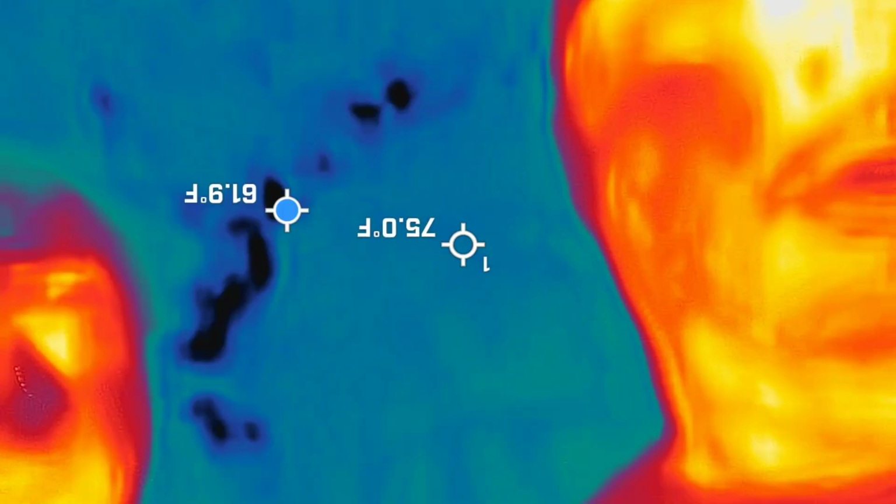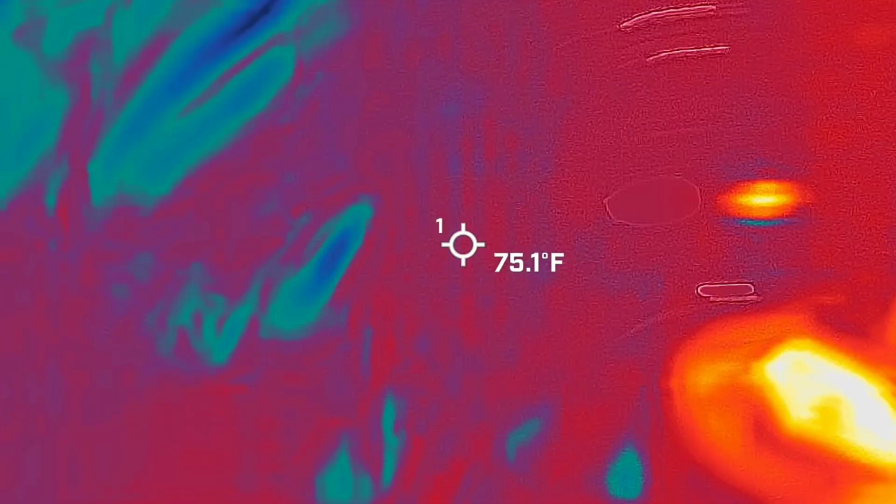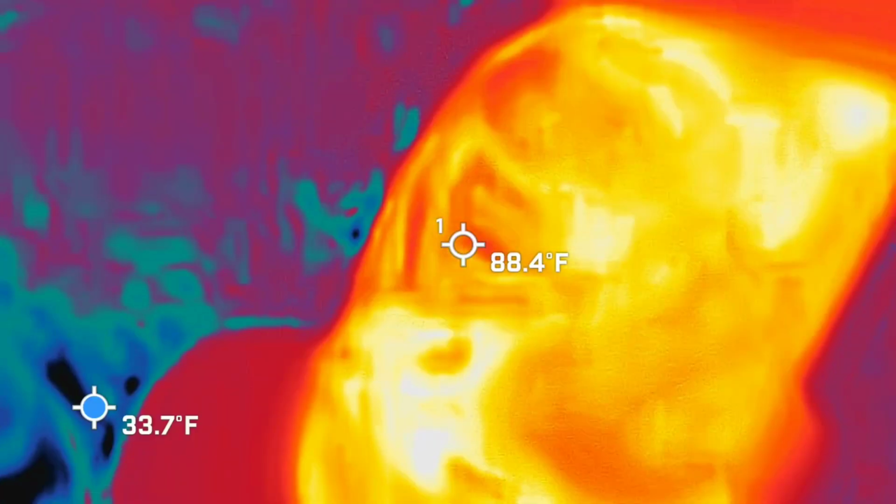Upside down. It doesn't happen often. Once or twice a year. Alright, so the power must be dead on this one. Did the battery die?